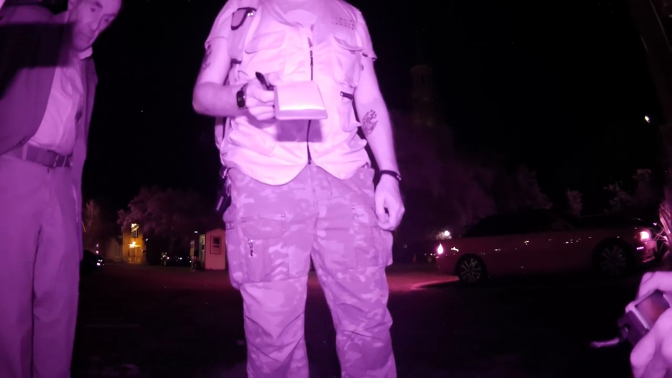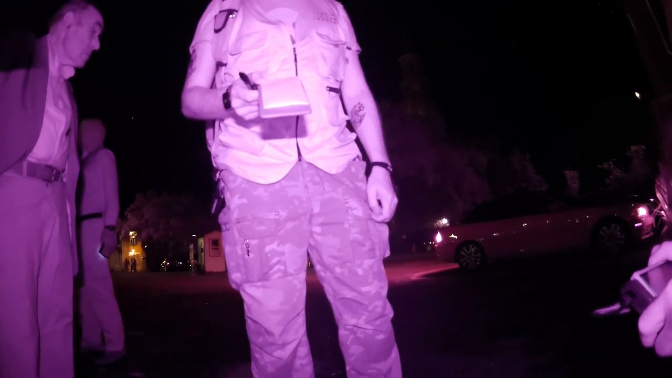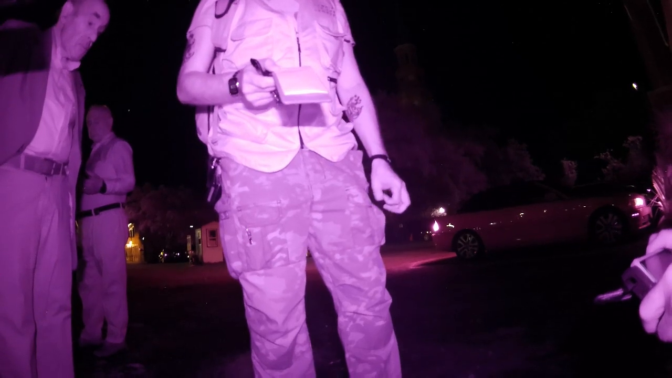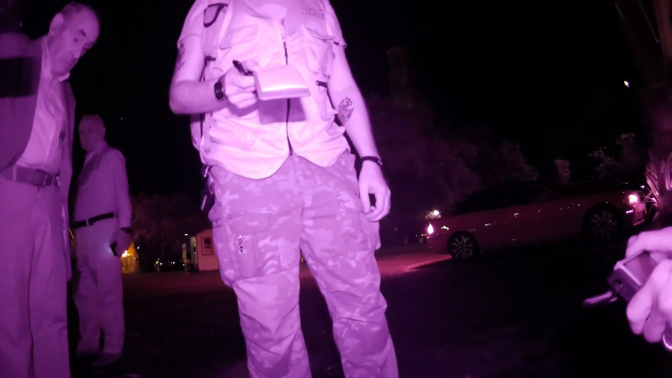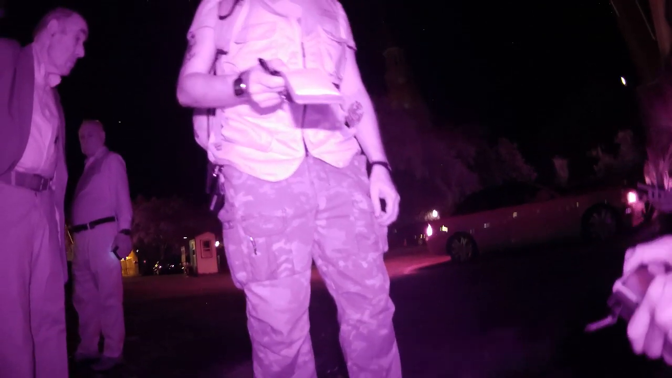Guy's car stinks. Yeah, it does. Oh my God. It's an older car, an old BMW. No, it's just old. It's probably like an 80s. Not that old. Yeah, 80s, with the front end sort of... nuts? What do you got on there now?